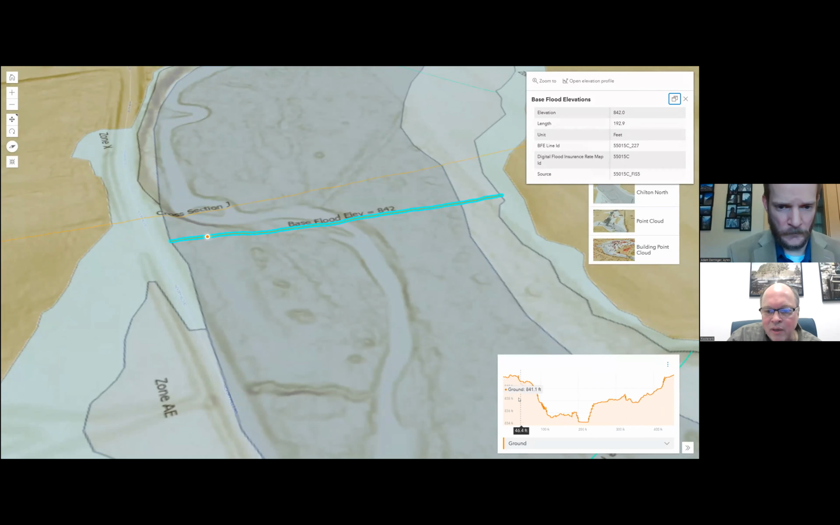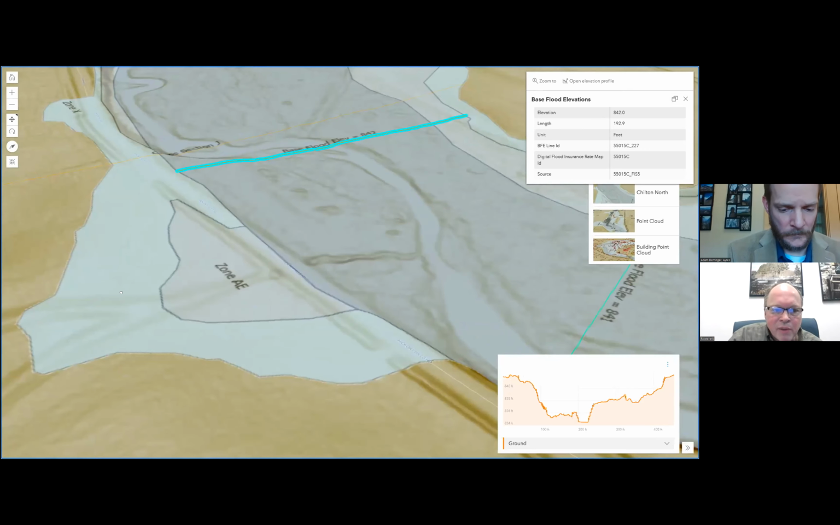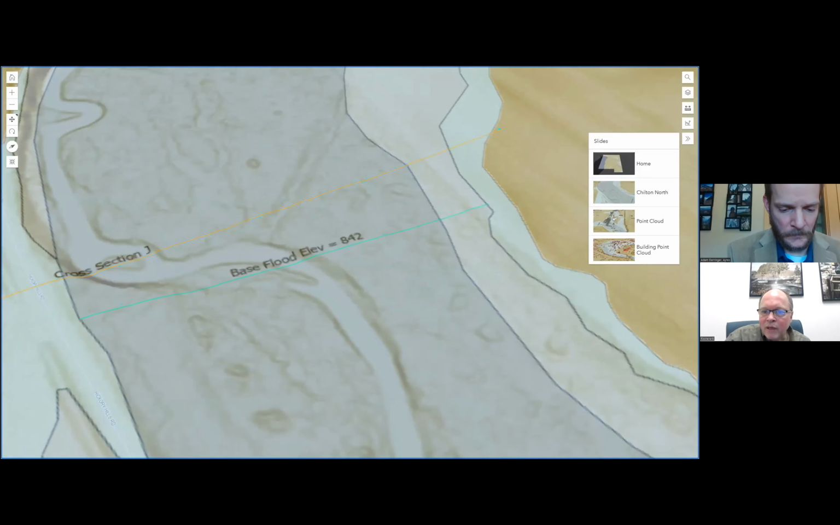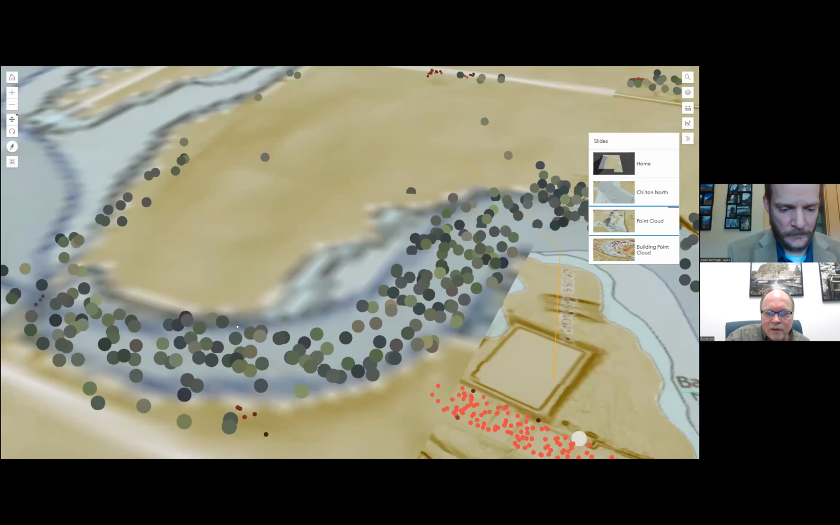So it gives you the shape of that floodplain, and it gives counties a way to check how accurate these elevations are compared to the LiDAR surface. That works with these base flood elevations as well as the cross sections within the FEMA data. And again, we can just take a look at how that looks with point cloud data added to it.